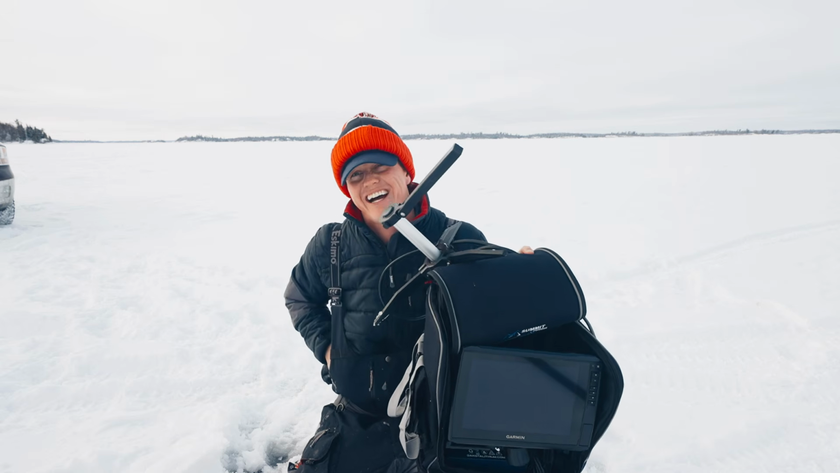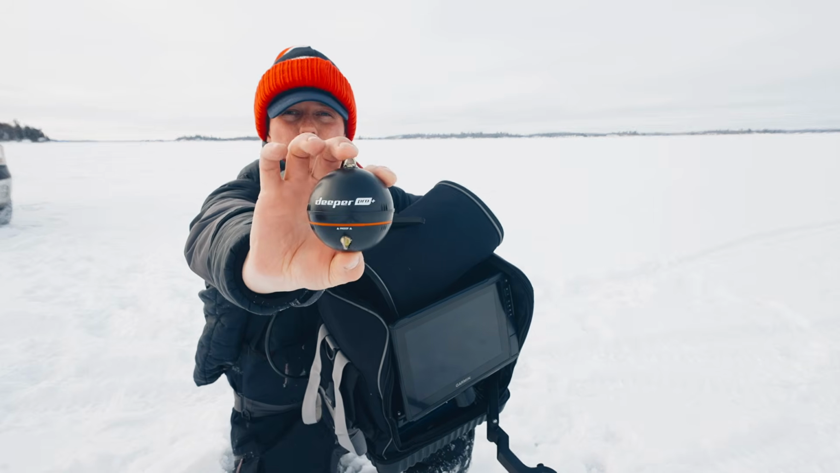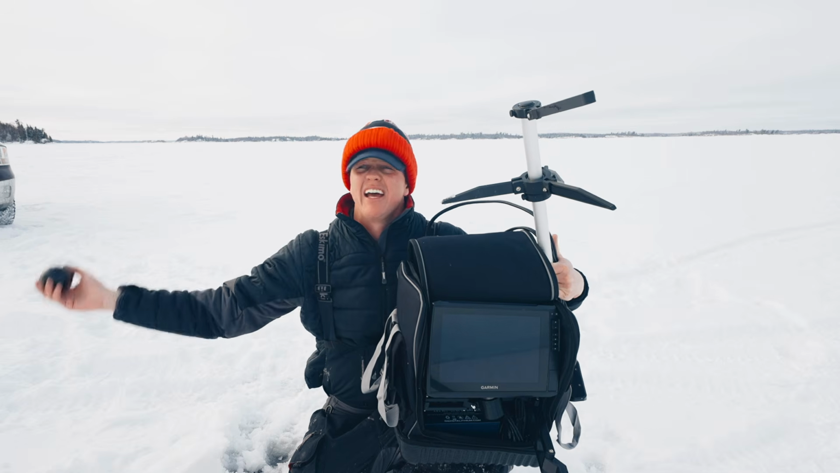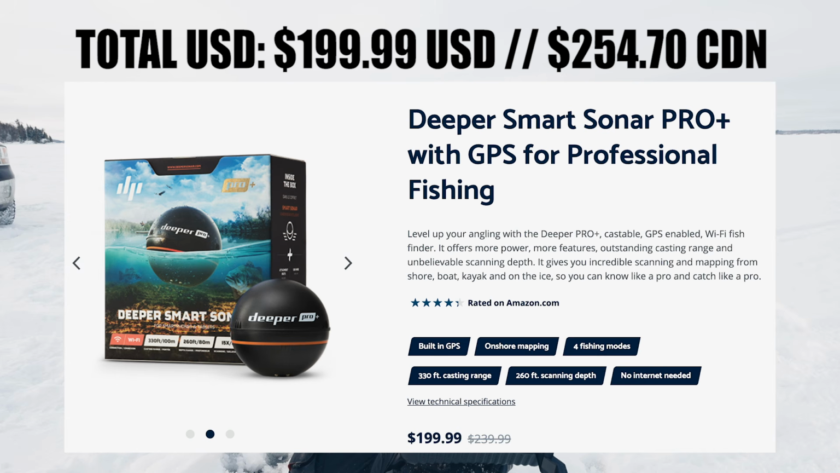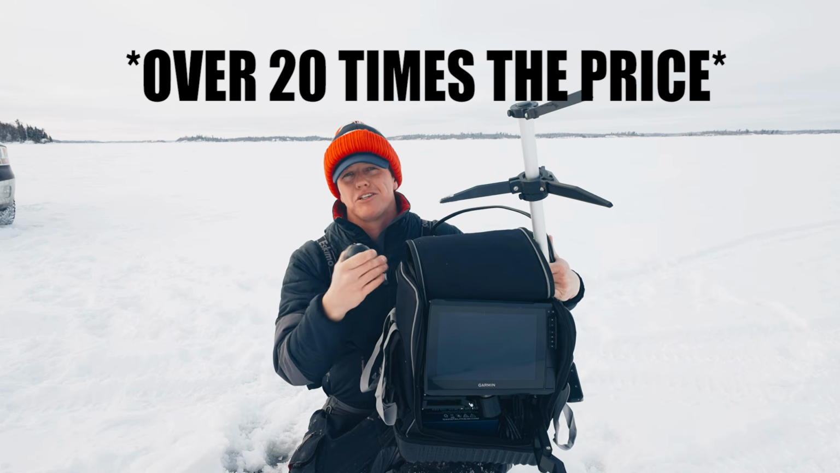And on the other side, it was in my pocket. This is called the Deeper Pro Plus sonar ball. For the sake of this experiment, this could be interchanged with any entry-level graph. This could be a cheaper Helix or a Garmin Striker unit. This one's coming in like $200 or $300. So this is almost 10 times the price. Is it worth it? Well, I'll let you be the judge for yourself.